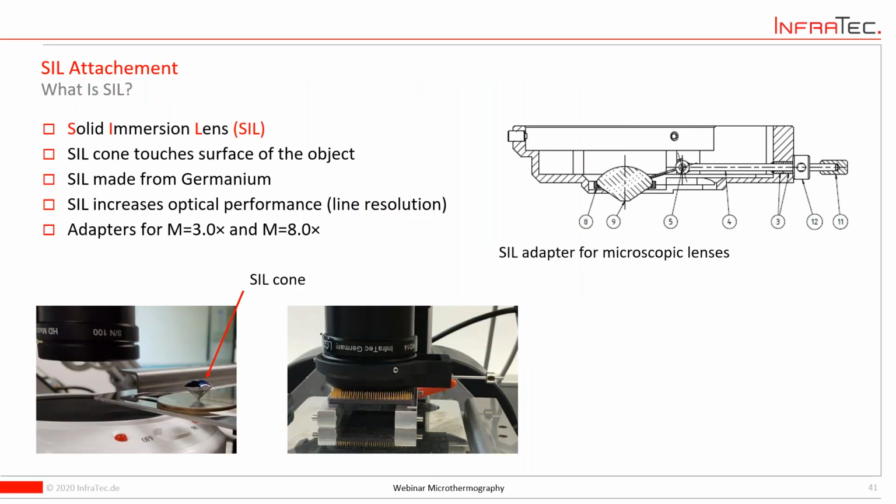Another extension of the performance of these systems is the so-called SIL attachment. SIL stands for solid immersion lens. This is something that can be added to a microscopic lens to increase the optical performance a little bit more.